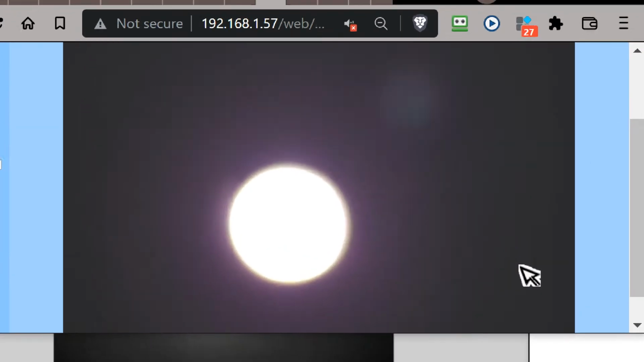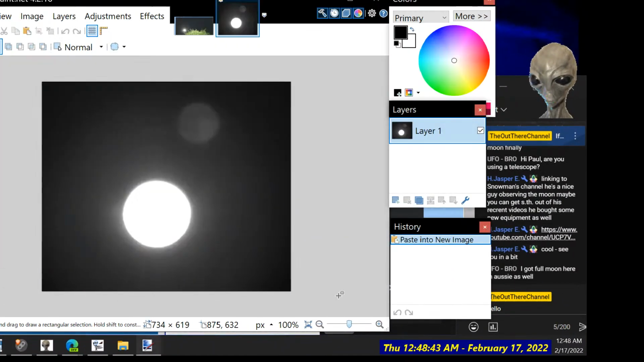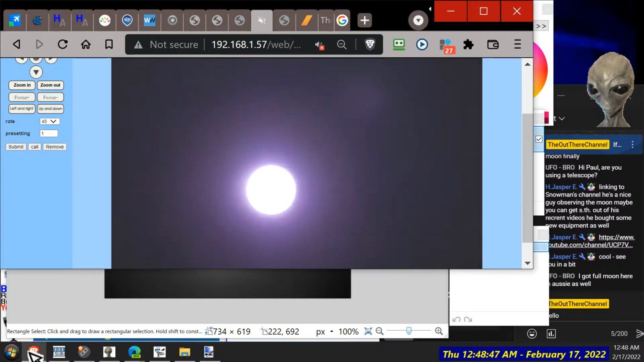Still trying to focus it. Still can't see no craters. But it's not as bright, is it? So if we go back to this, look how brighter it is. So this should be using just the sensor starlight system.